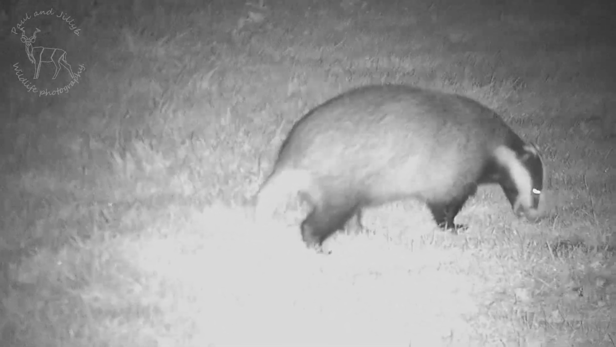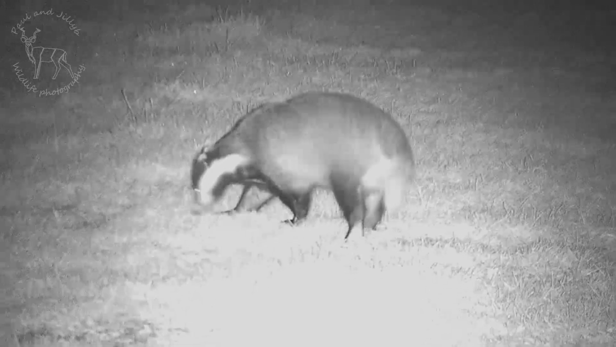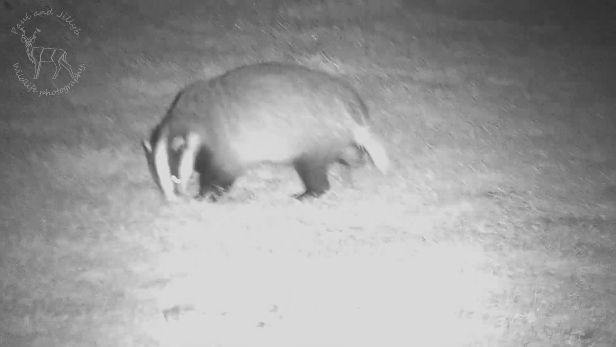But I was really pleasantly surprised at the quality of this for what I paid for it. You know, you can even see little details like its claws and its little foot pads. I was really pleasantly surprised.